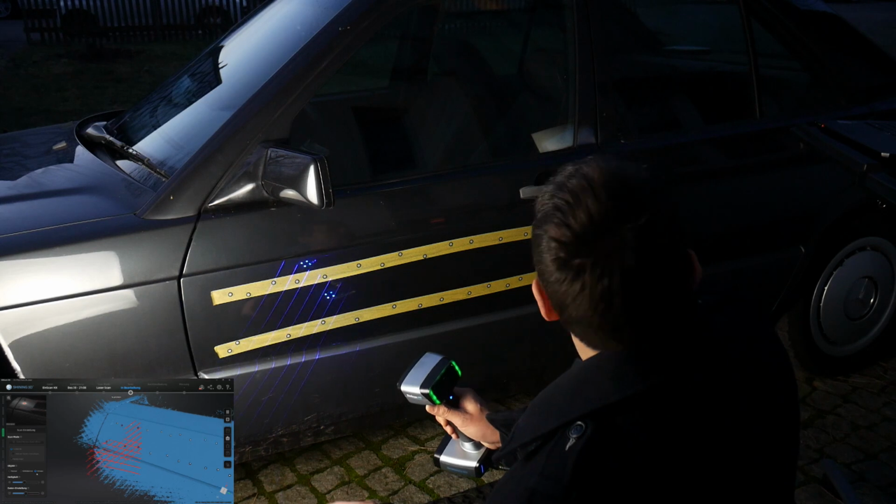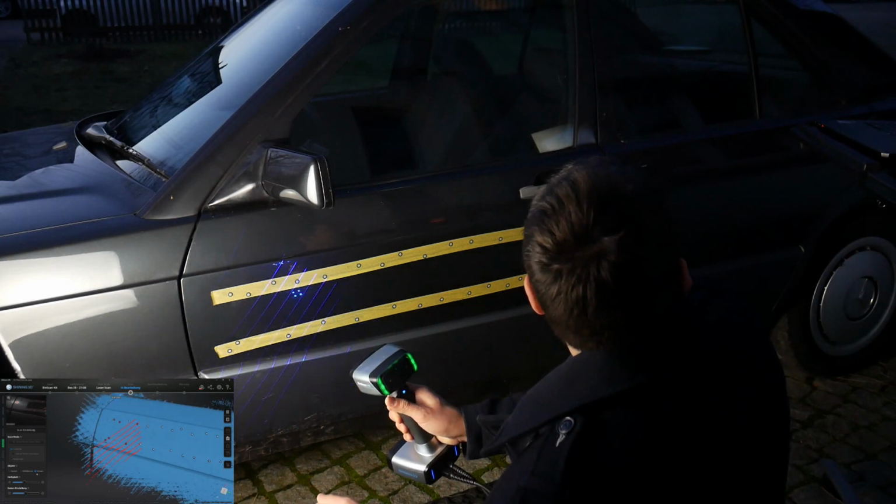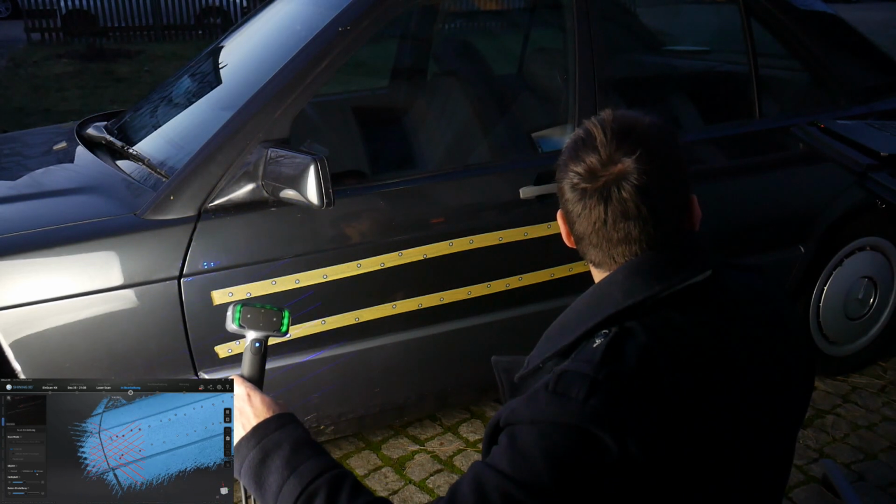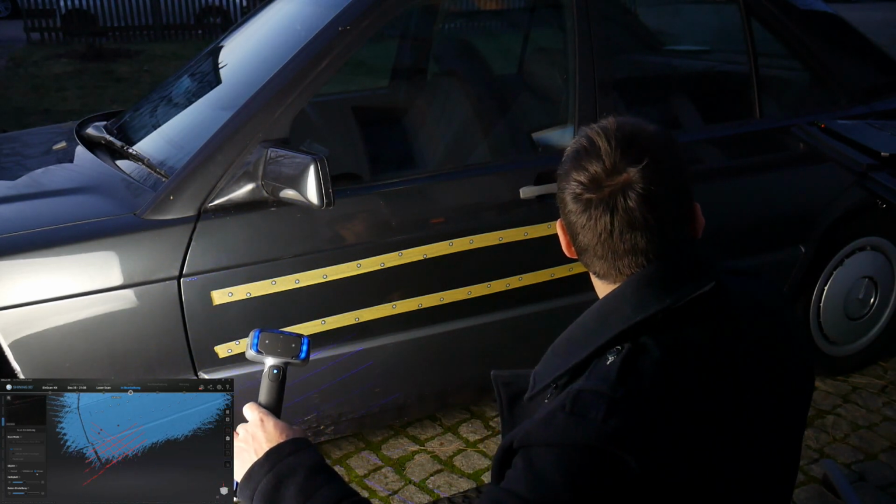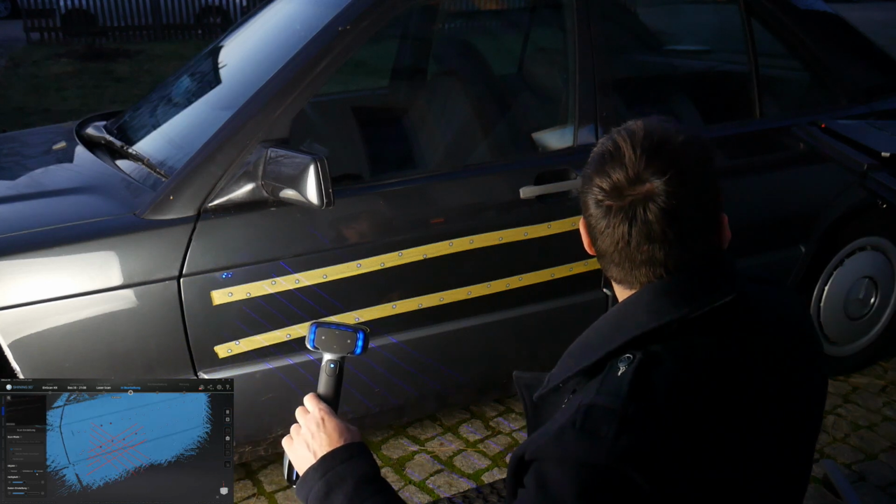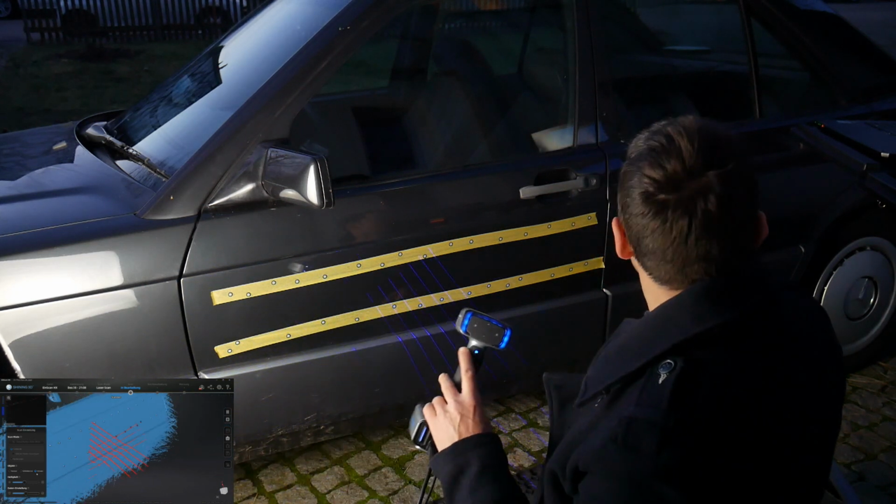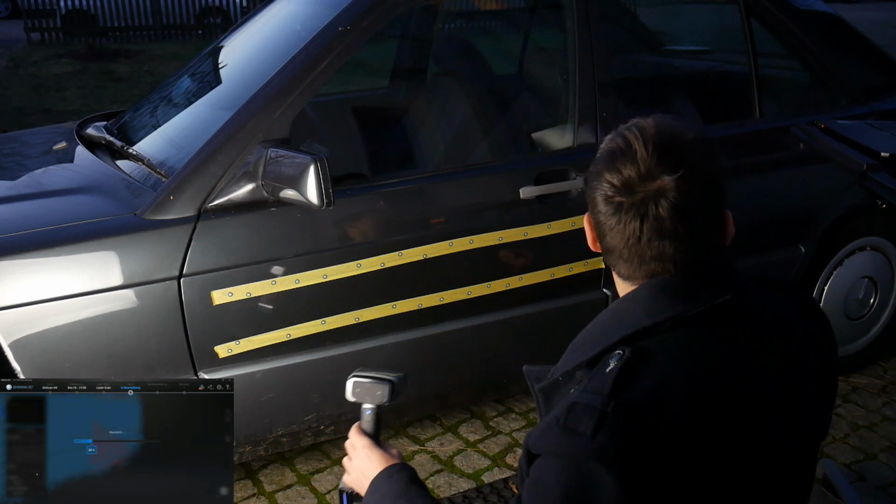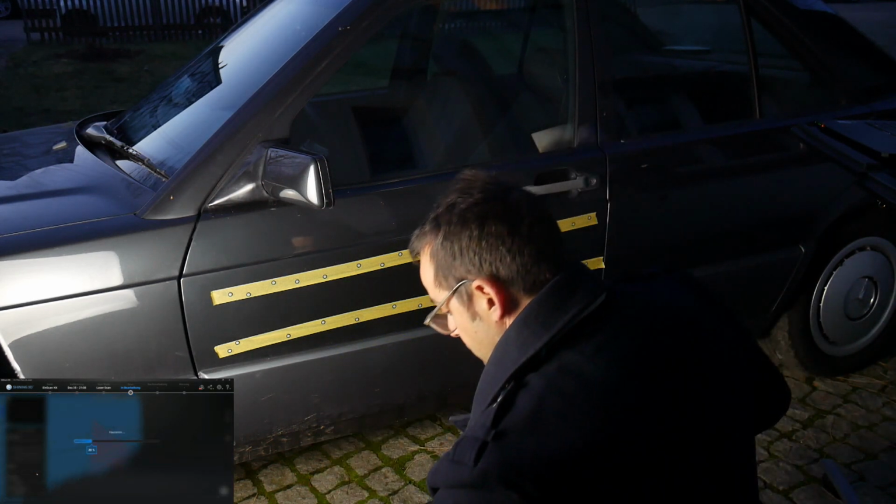And of course, I would be faster doing this with an EinScan UE 11 or another scanner of the UE generation, but this is just for demonstration.